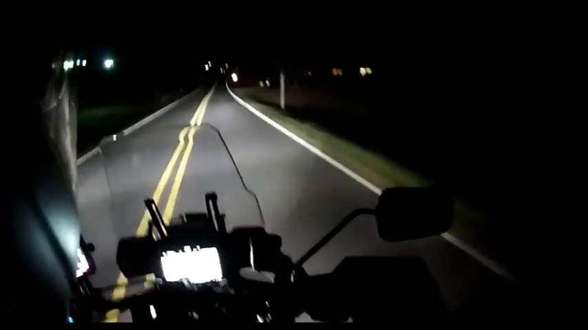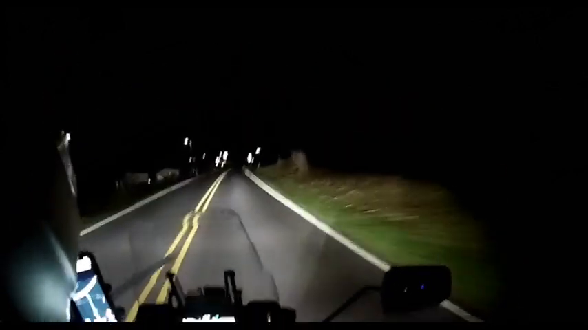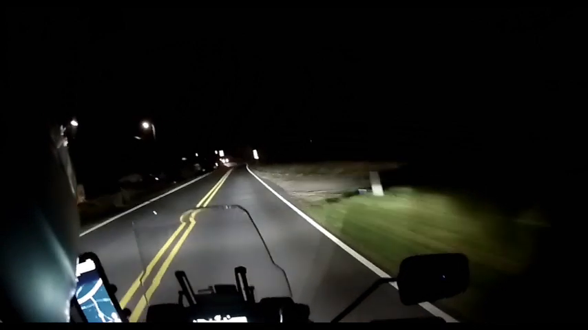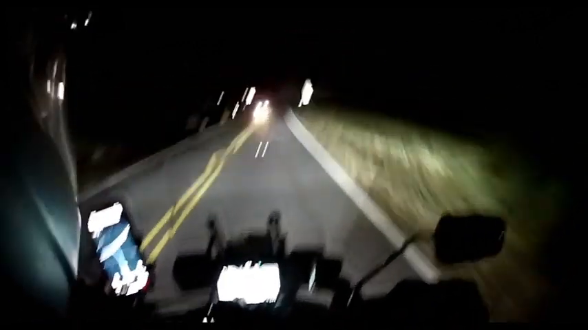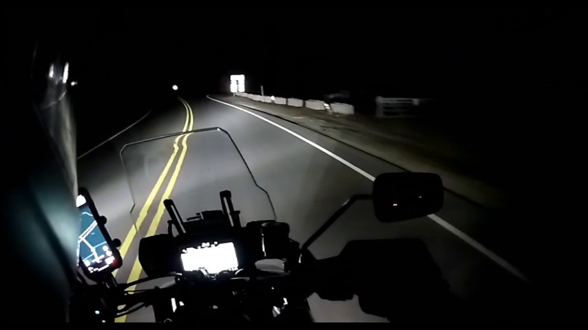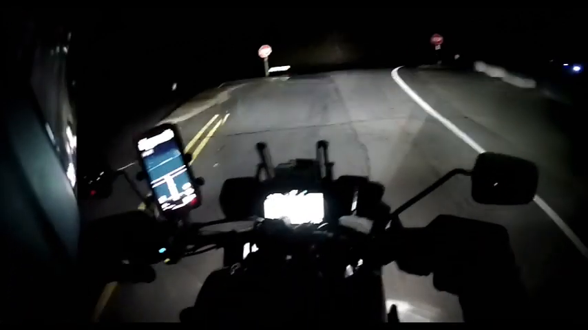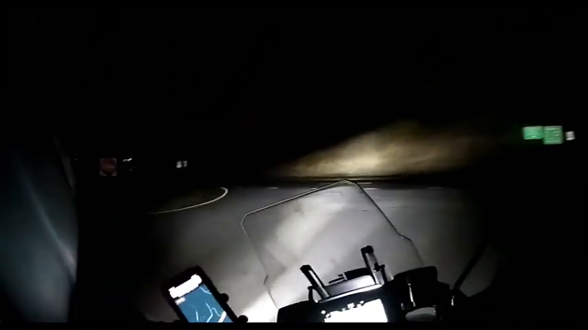So we're going to be turning onto Great Smoky Mountain Highway. Is that it? US 19. Sorry, dude. I can't see very well. Okay, so stop sign. Where are my blinkers? All right.